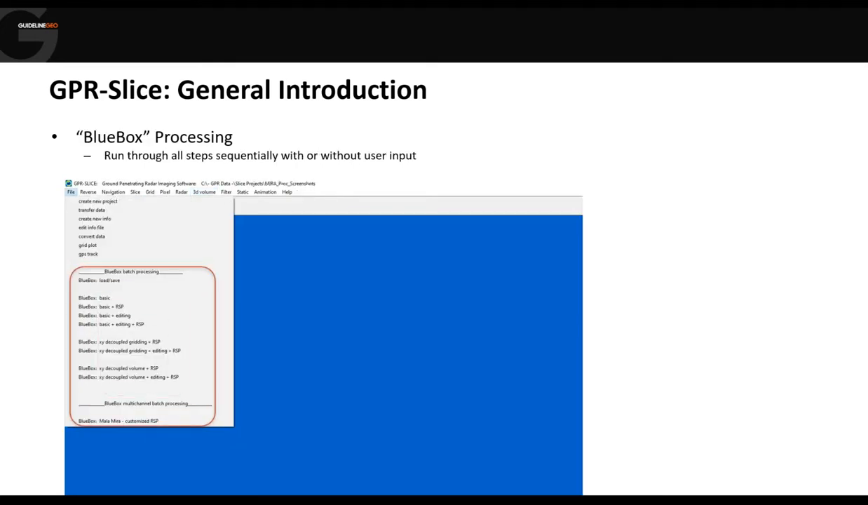So the final thing to look at on the interface is the blue box processing, and I'll show you this very briefly in a moment. So we would choose what type of data processing we want to do. So we've got basic, and then we can choose on top of that whether we want to do any filtering or whether we want editing or both. So that would be to crop the radargrams, and this would be to apply filters.